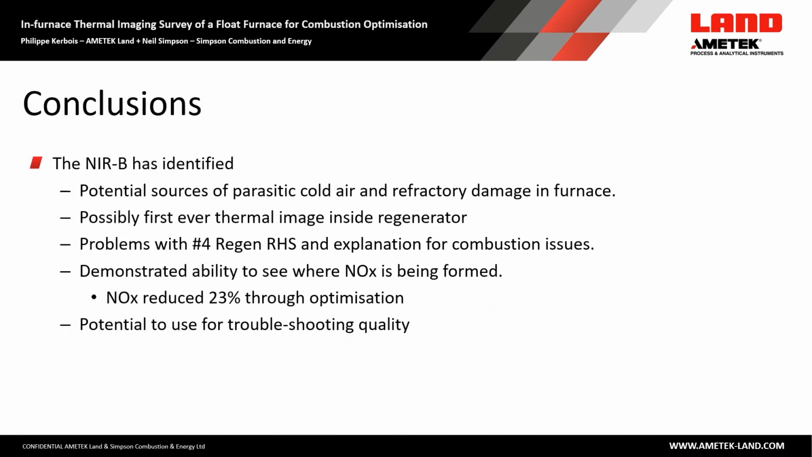This is time for conclusion. The NIR-B has identified some potential sources of parasitic air and refractory damage in the furnace, some possible first ever thermal images inside regenerators, problems with port number 4 right hand side, and an explanation for combustion issues. It also demonstrated the ability to see where NOx is being formed and provided a NOx reduction of 23% through optimization, and at the end a potential use for troubleshooting quality.